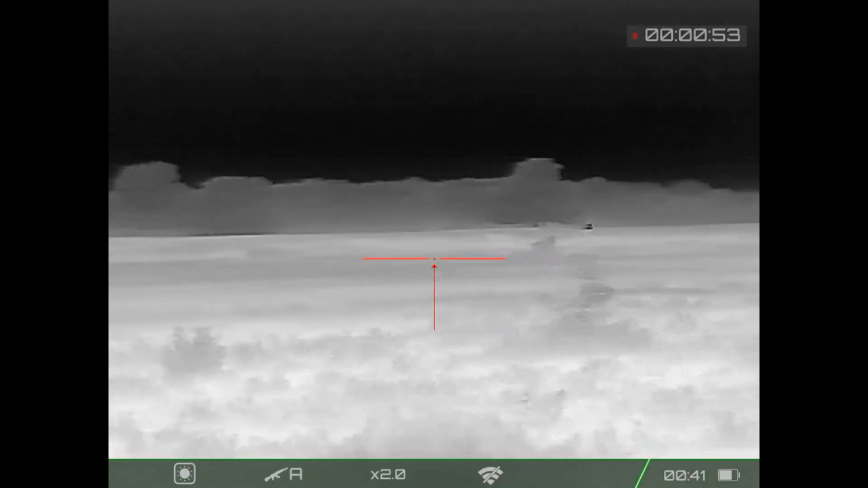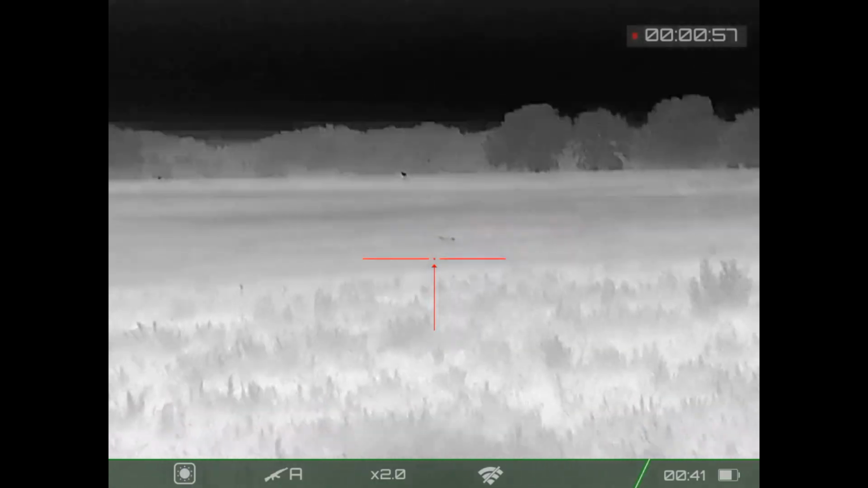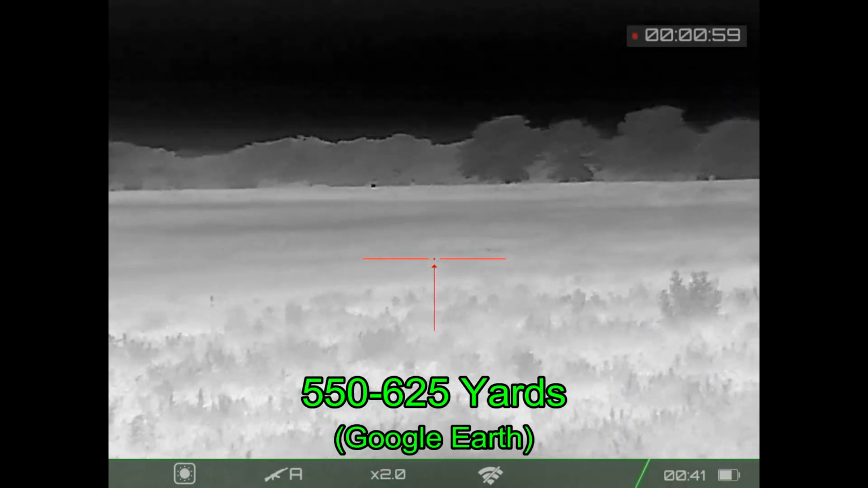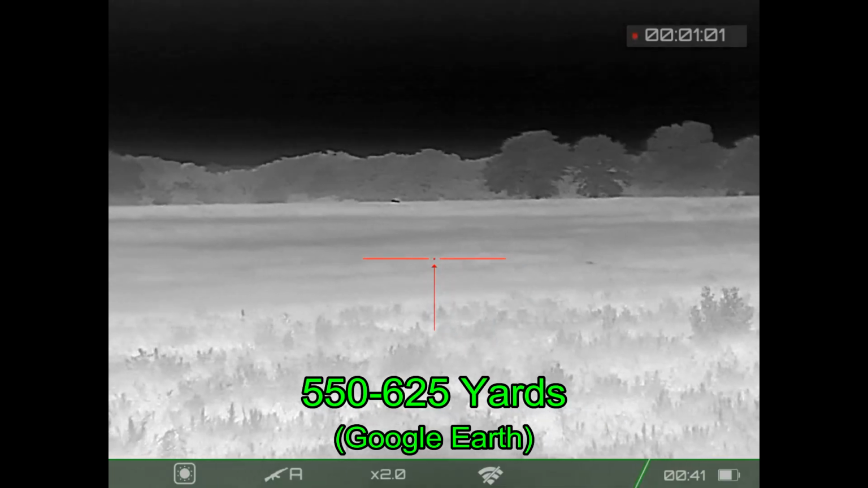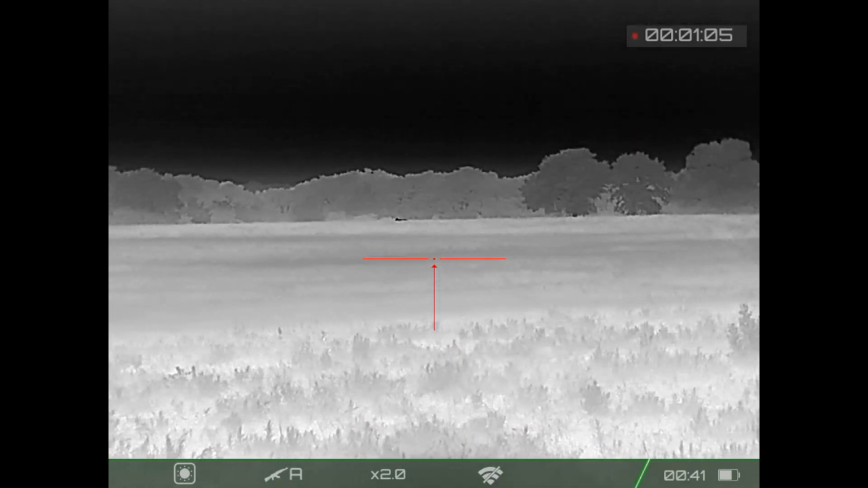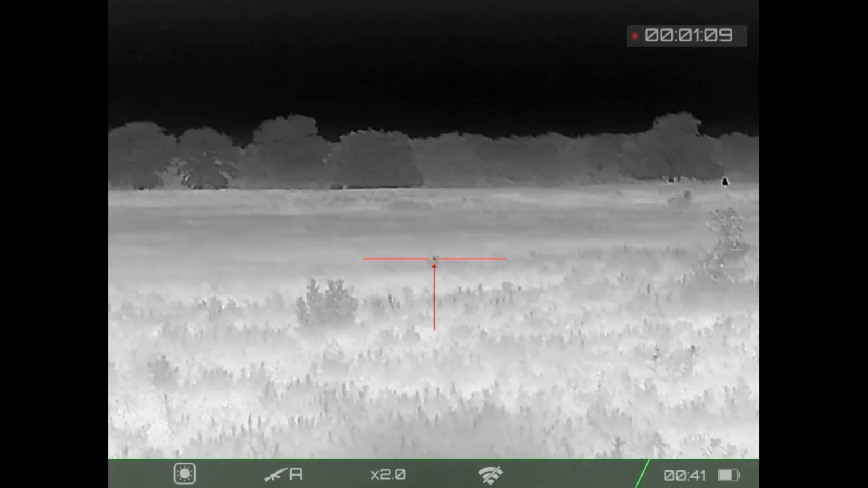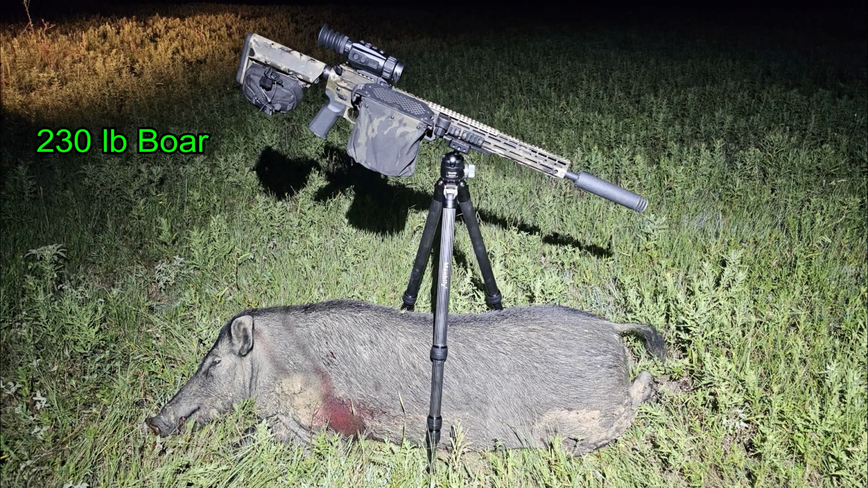And off in the distance, believe it or not, that's going to be his buddy. Little skunk in the foreground running, but in the distance, the hog is going to be somewhere between 550 and 625 yards away. I did go after him, but I did not catch him. The hog down turned out to be a 230-pound boar.